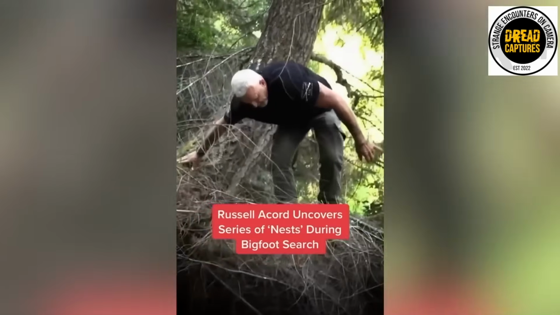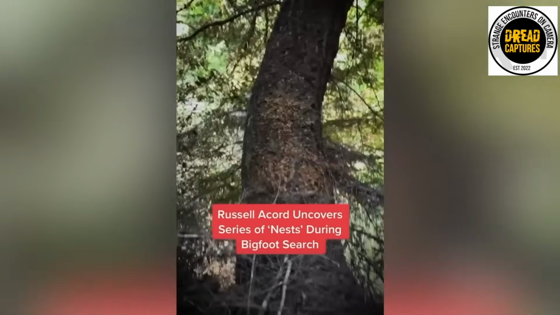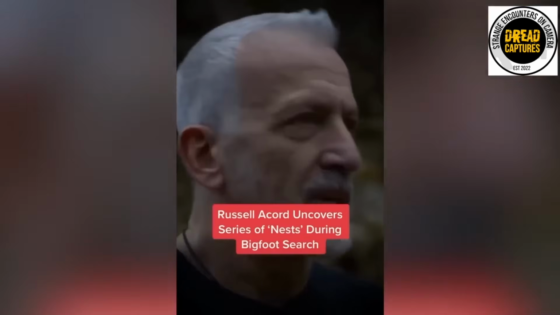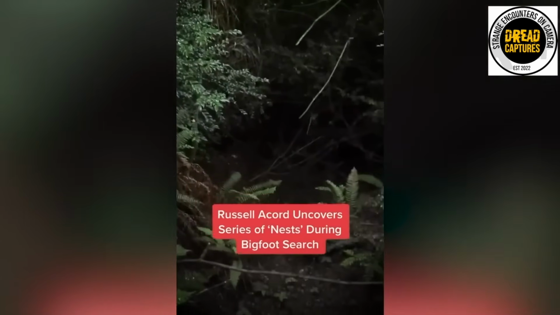It's up in a tree in an elevated position. Deer don't do this, elk don't do this. Something that thinks critically or is intelligent had to have done this. It seemed very strange in this particular setting. Look down below me. There's more than one nest.